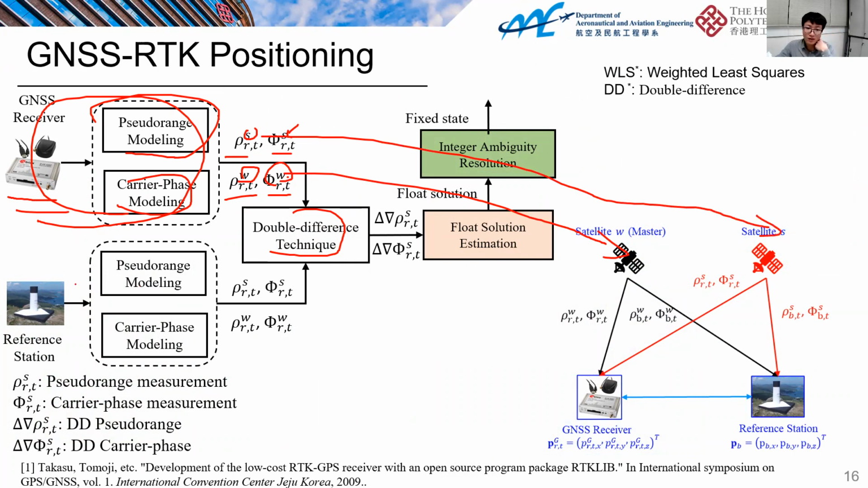Here's the measurement from the reference station. It's represented by this. Okay, and then we can do a double difference to get the double difference pseudorange and double difference carrier phase. And finally, we can estimate the float solution. Then we can do ambiguity resolution using LAMBDA.